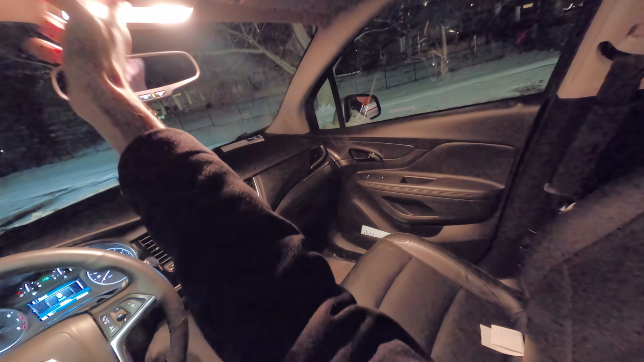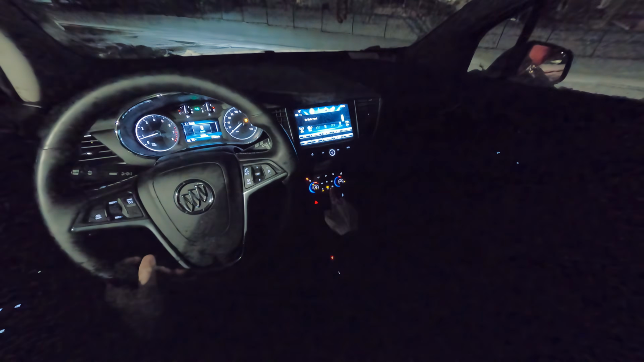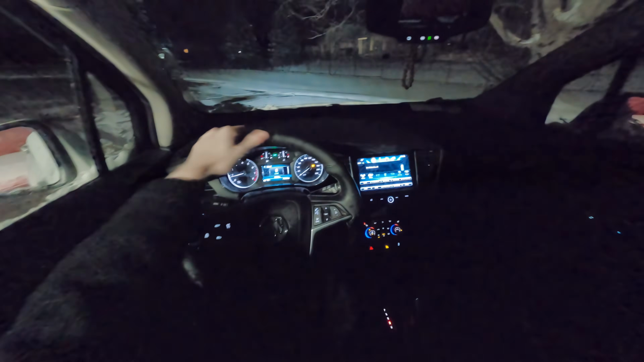So we'll turn the lights off now, and we'll see what the interior is like in the dark. Probably turn that down, and we'll go for a drive.